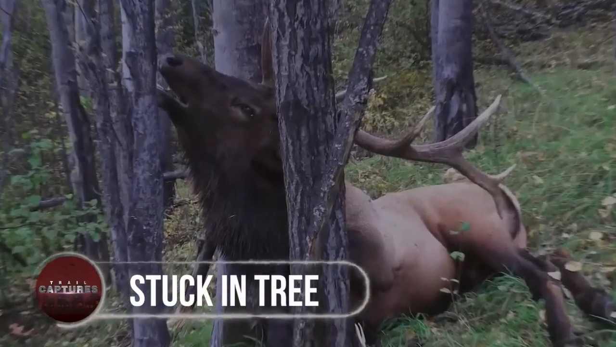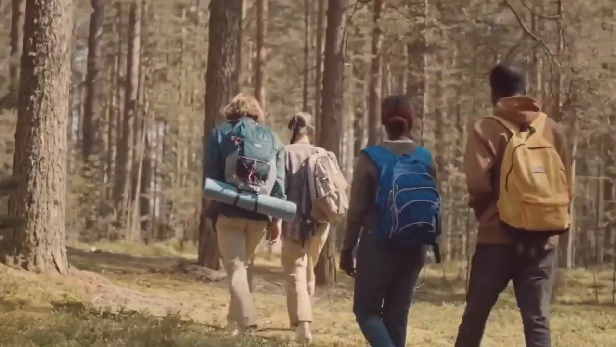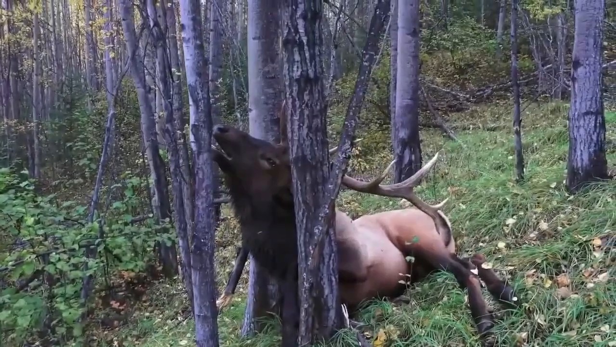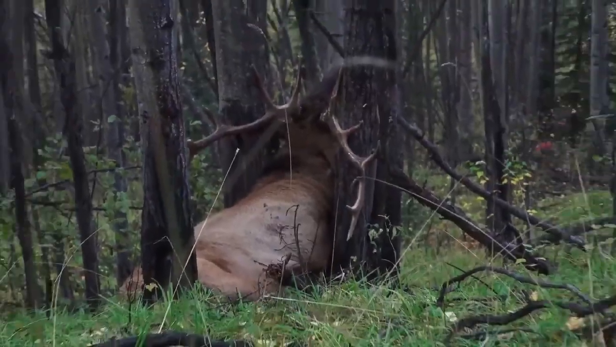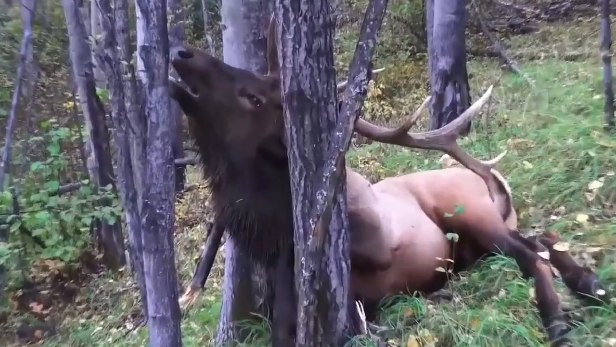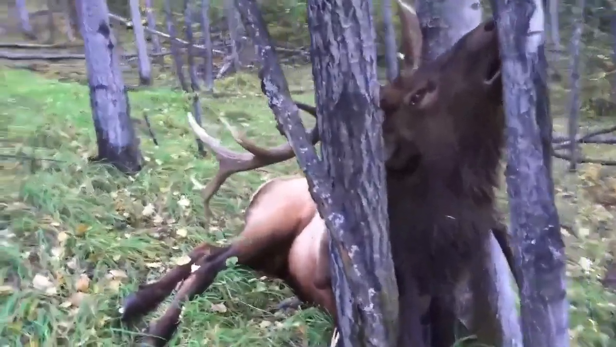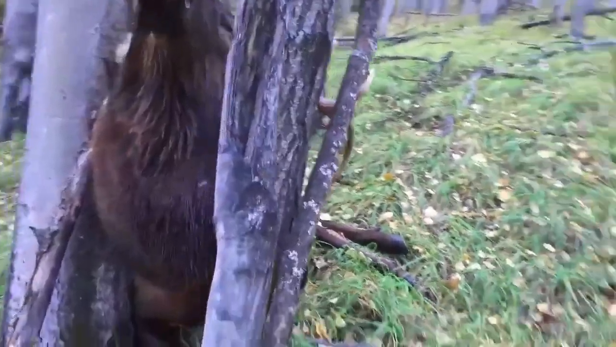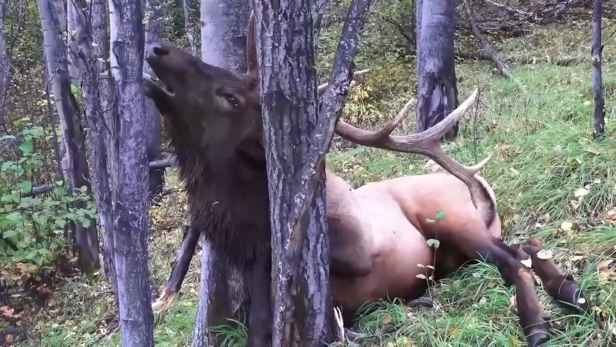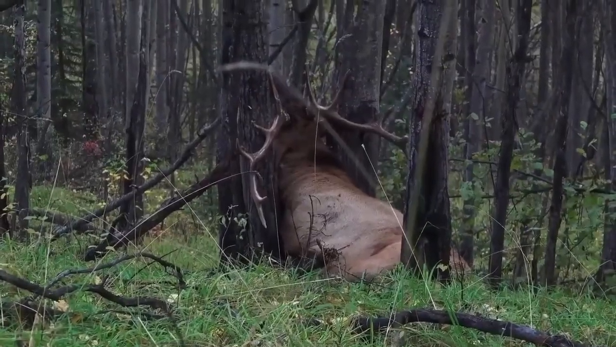Stuck in tree. These people, while taking a stroll in the woods, were shocked to see the miserable scene as they spotted a fully grown moose strangely stuck between the two trees. Rushing quickly, thinking that there might be a chance to save the poor elk, they were disappointed to see that it had already expired. But what could be the reason that the elk had to end up like this? Well, it turned out that the huge animal was running at a speed of 40 miles per hour. Therefore, it could not determine the distance between the two trees and became the source of its own misery.